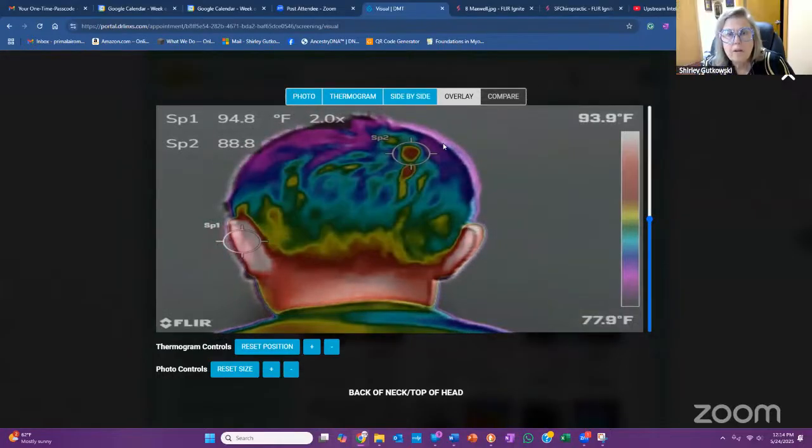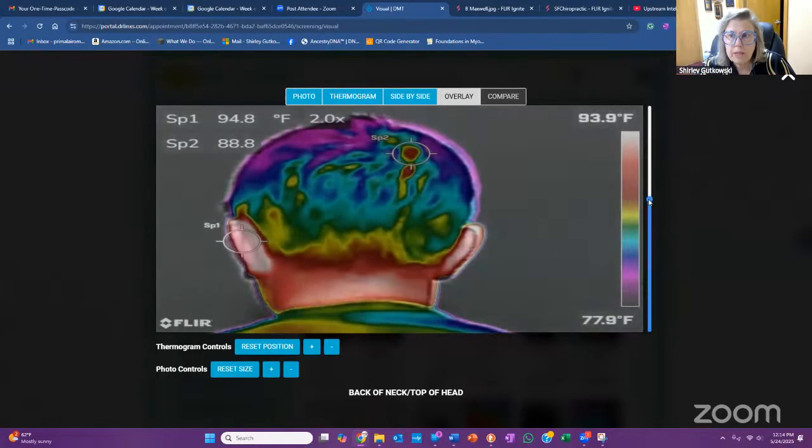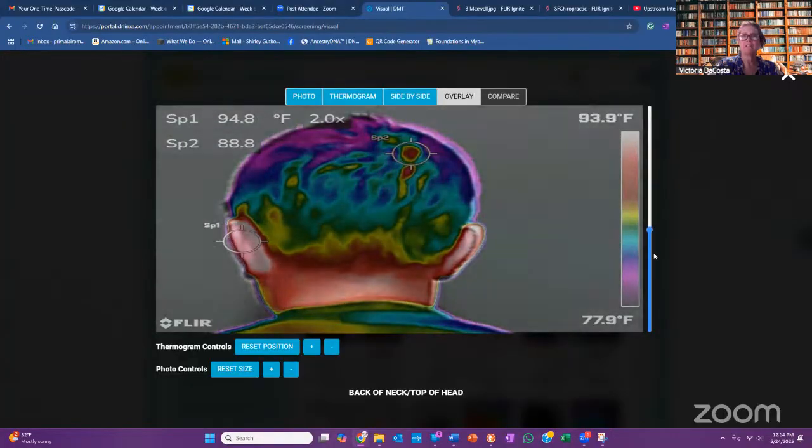You can take the temperature down on the far right bar. There you go. Oh, geez, you did think of everything. I tried. And then go to the bottom, keep going, lower it.